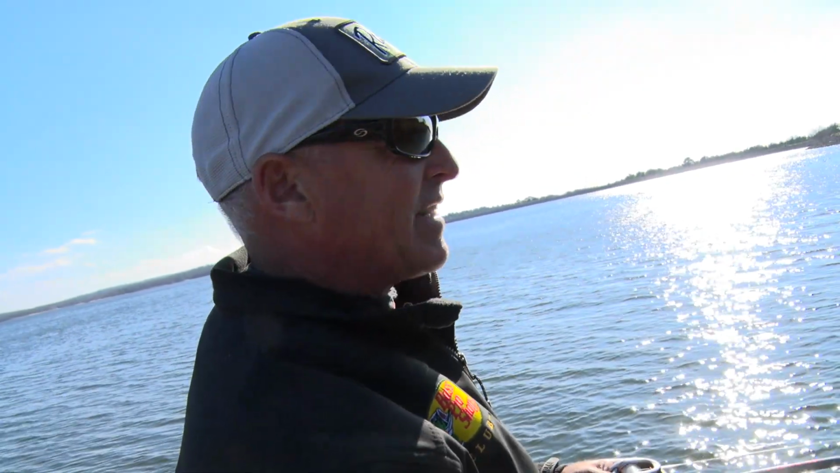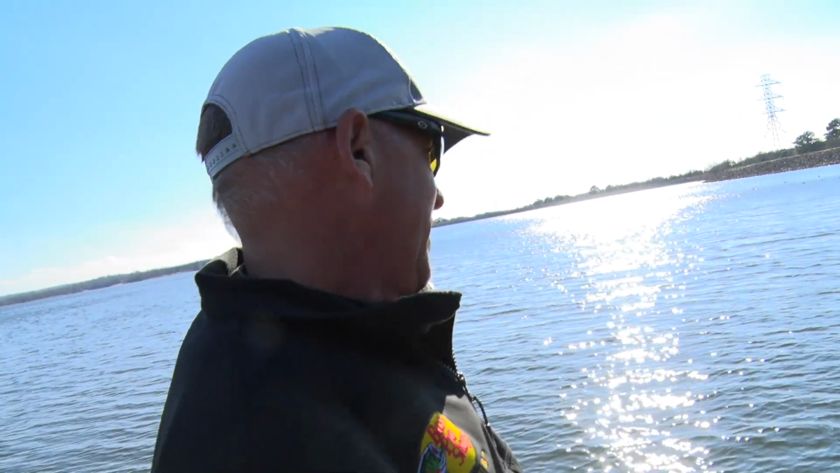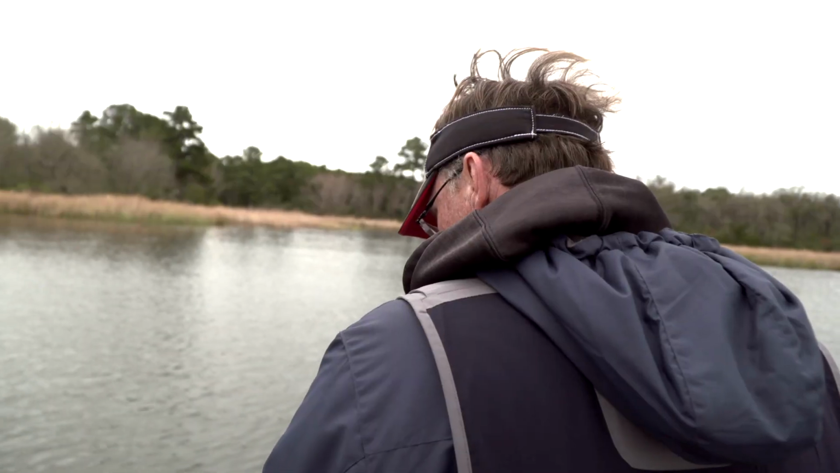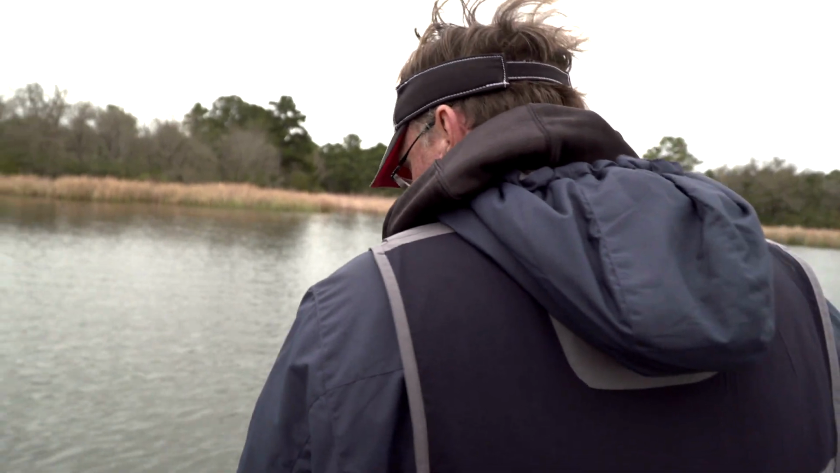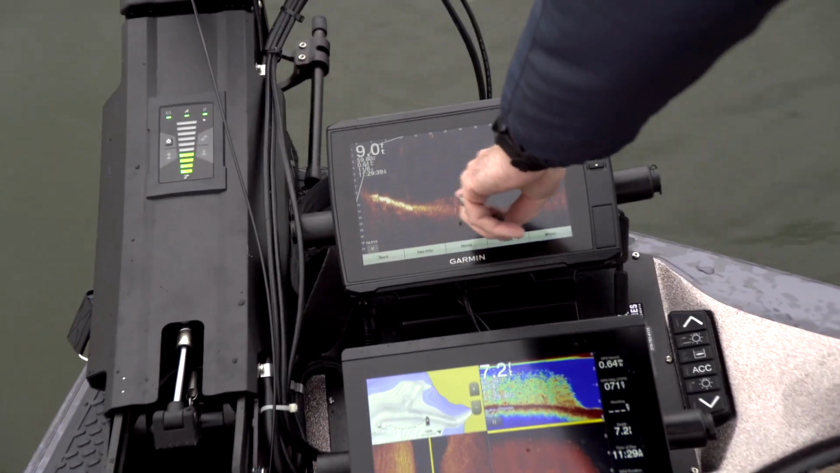If you're fishing the outside edge, it tells you right where the outside edge up ahead of you is, not after you've gone over it. A huge, huge key, knowing what's going on in front of you. Now you can see the drop off and a little bit of scattered grass. And there's the scattered grass right out here on the bottom.